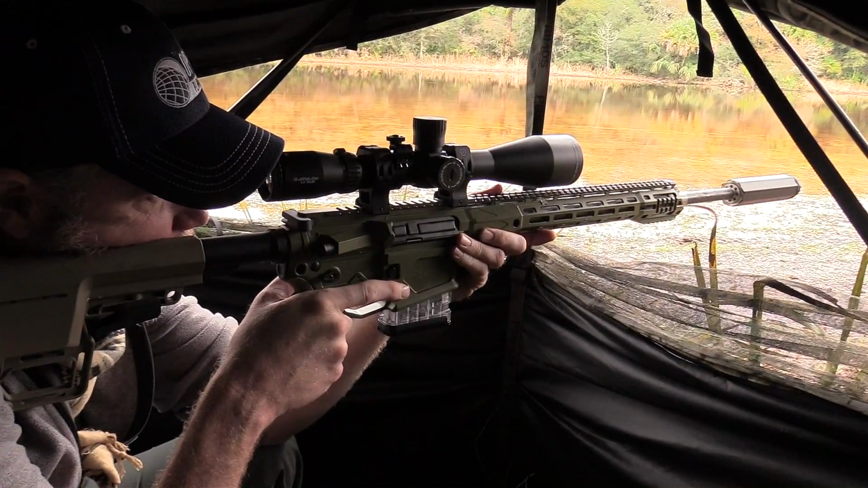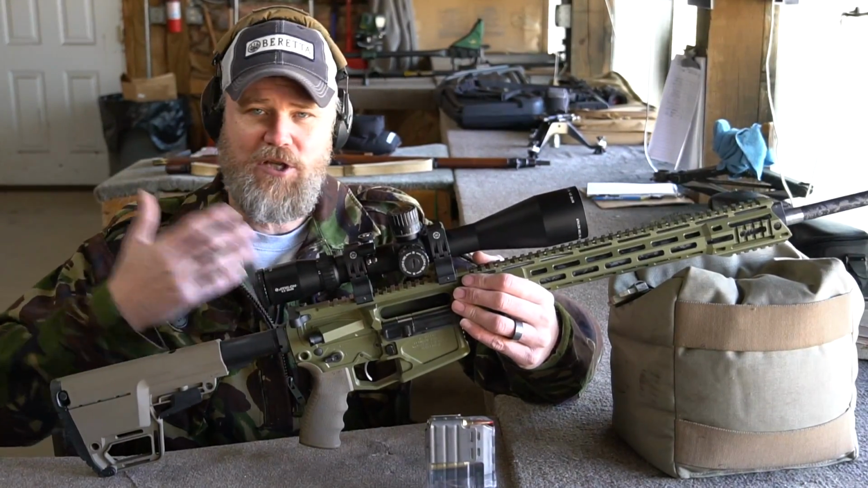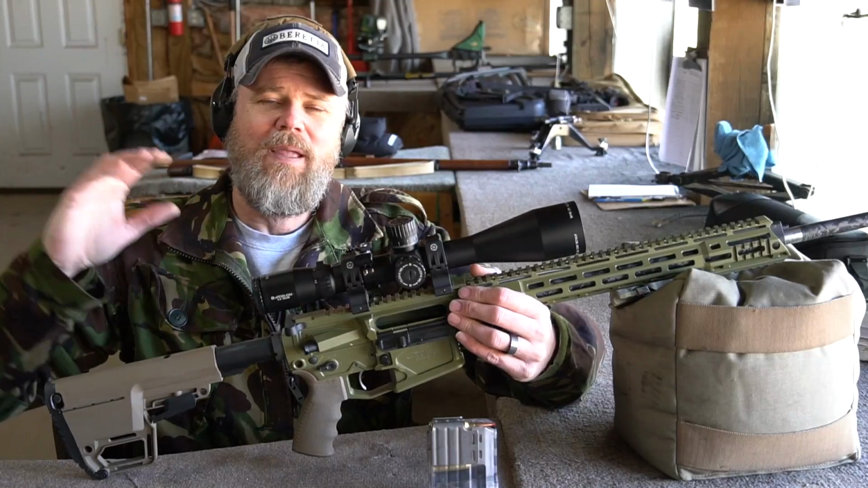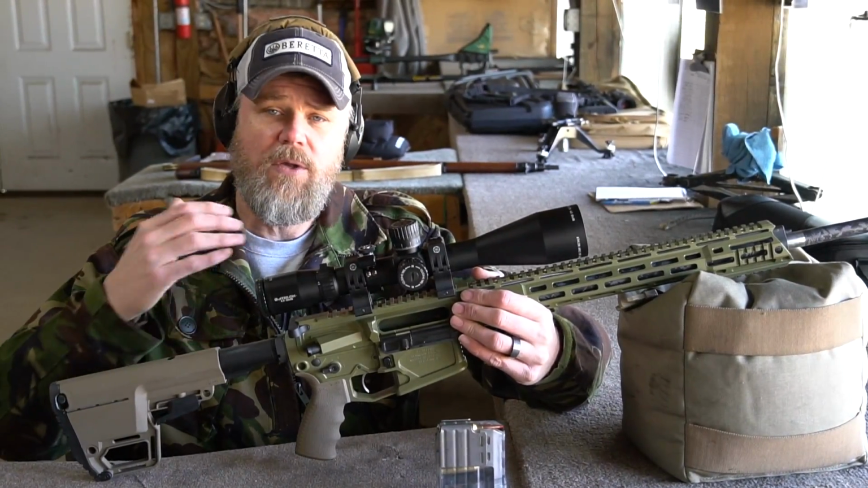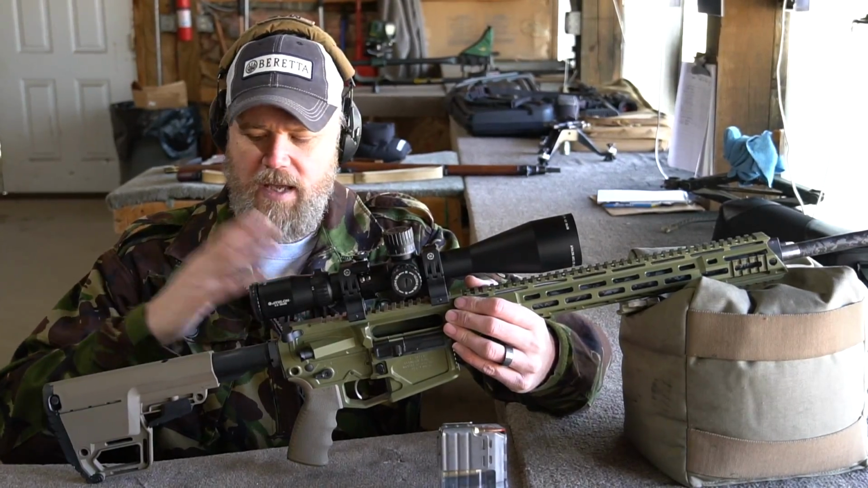We zeroed when we got down to Florida, because when we zeroed the rifle up here, there's a drastic temperature change. Obviously, I'm wearing a coat here. It's in the 30s today. It was much warmer down there, so we had to re-zero the rifles for humane purposes. You don't want to wound an animal. And we re-zeroed the gun and everything else.